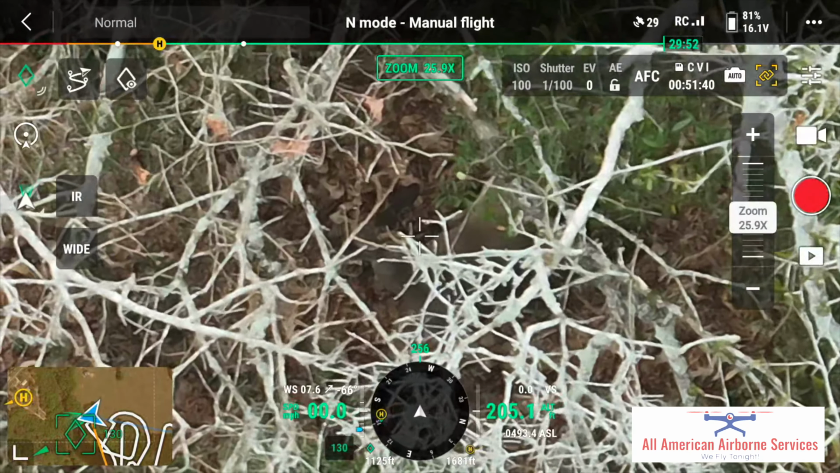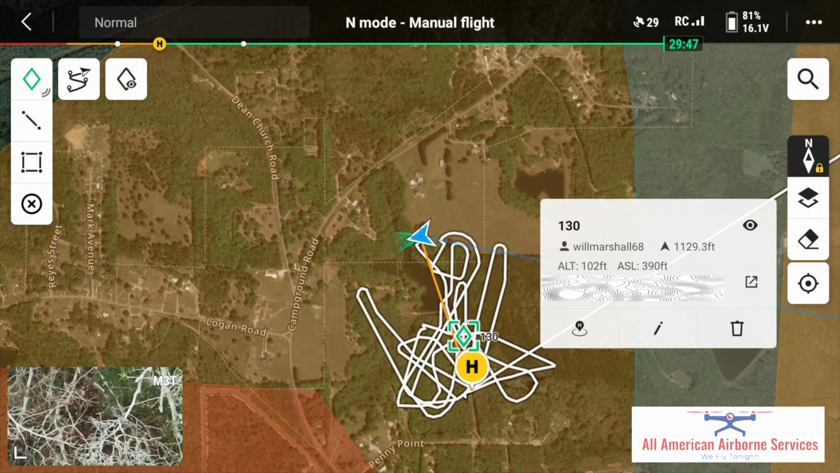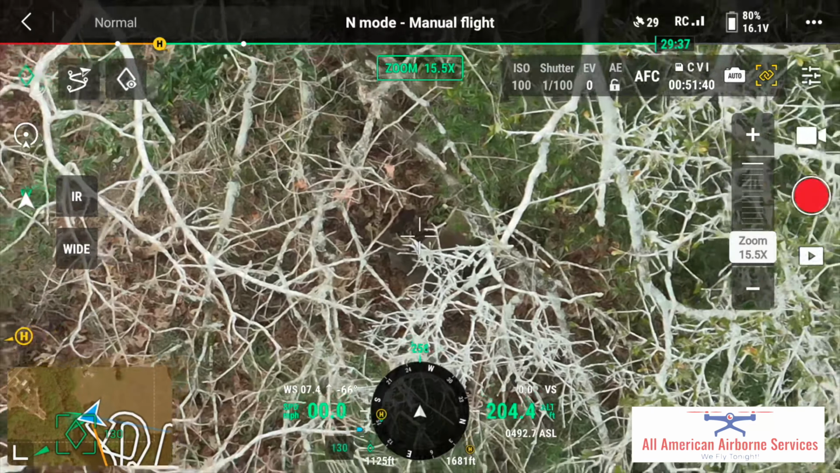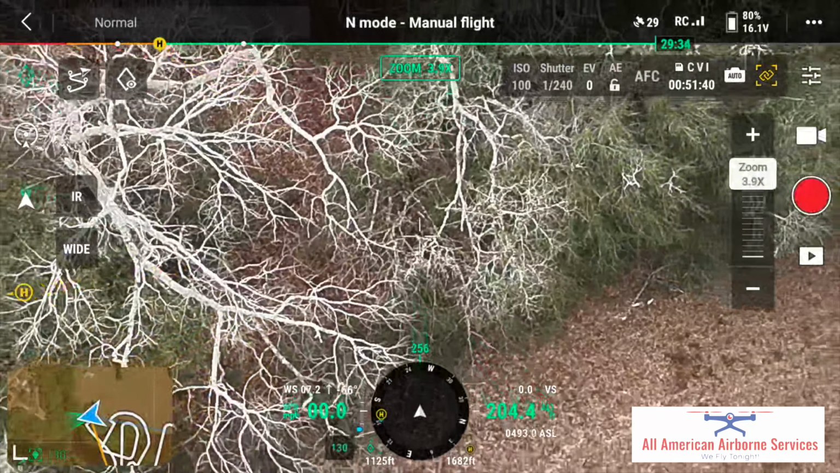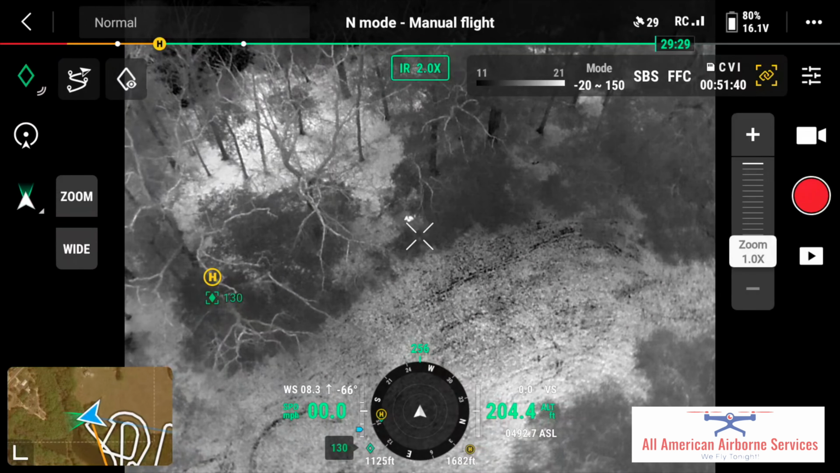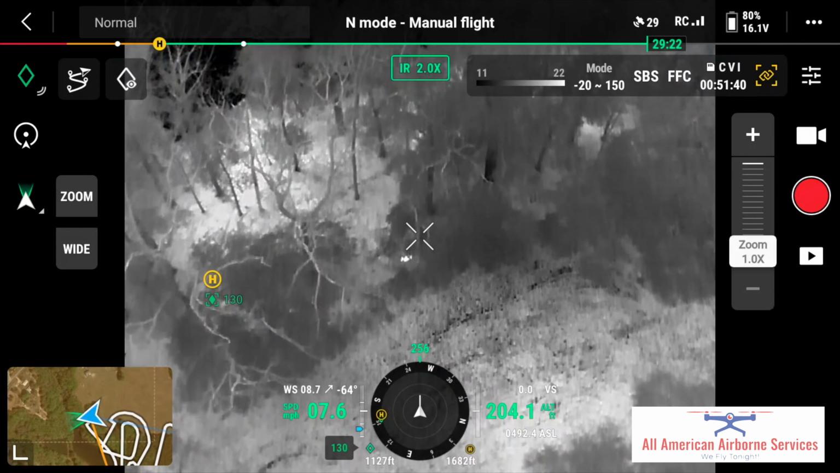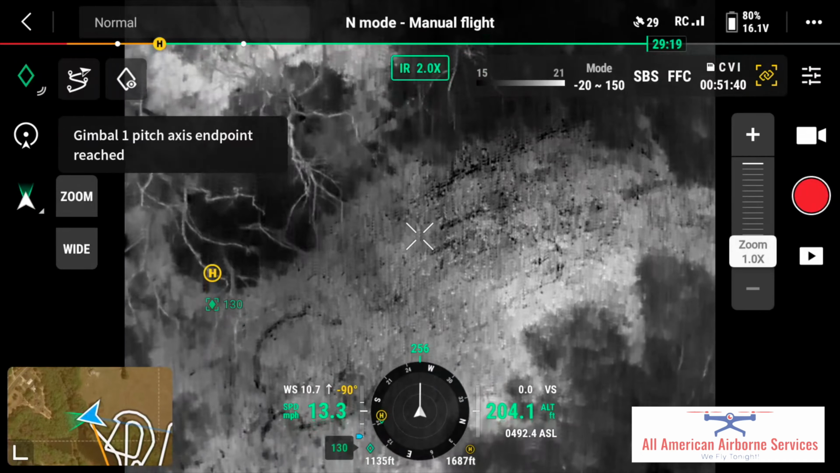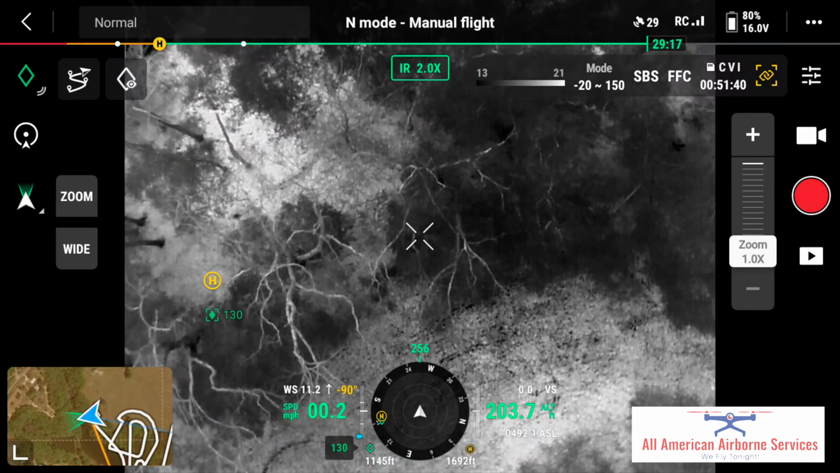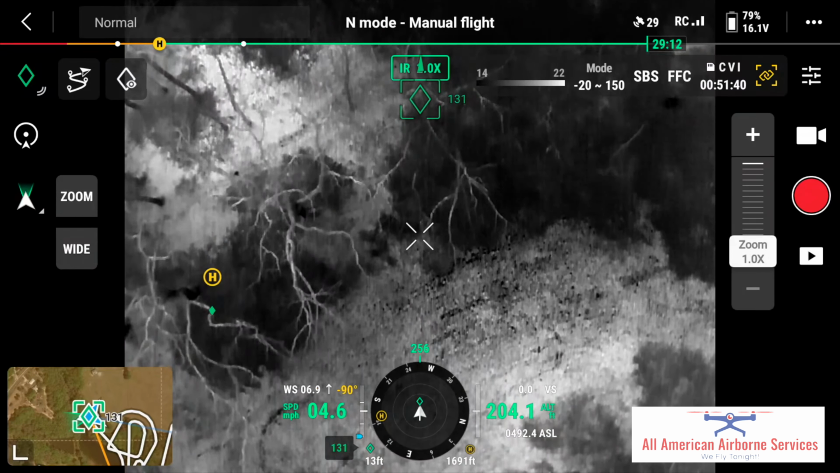Yeah, by himself. So he would be across the pond. Yeah, he's a pretty good way. He's way back, kind of all the way down at the head of the pond. Where was he at? Oh, okay, come on. So there's where he's sitting. Let me just fly over him and pin him real quick. And he's not really moving. So that's exactly where he's at. Right. He's just chilling out.